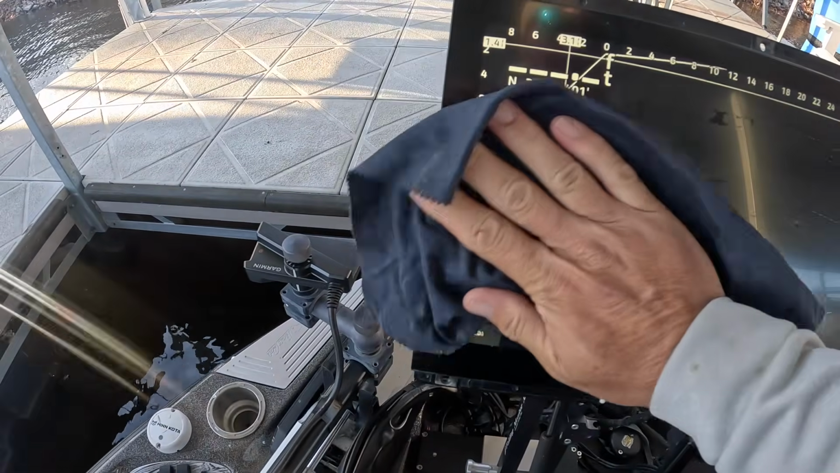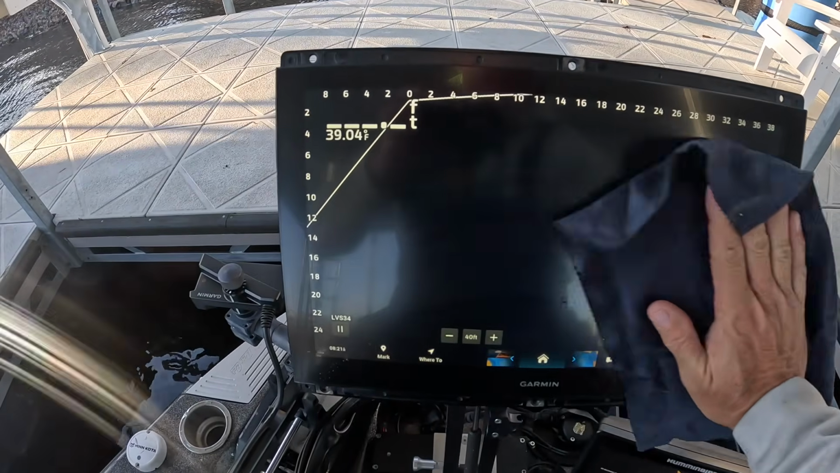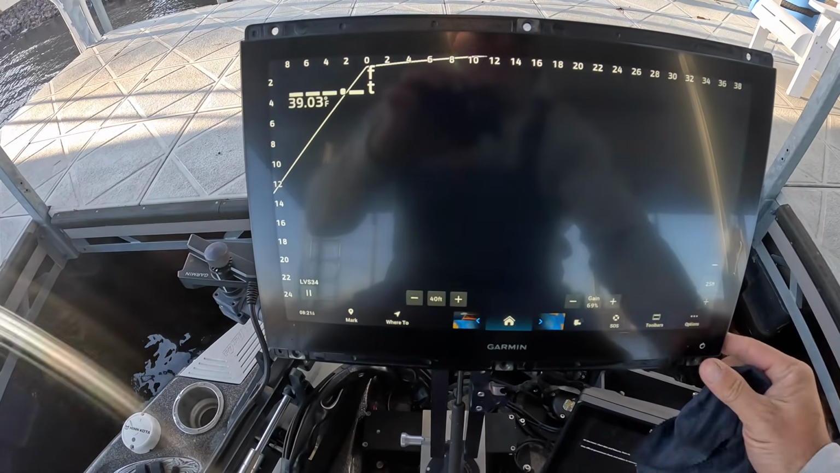Yeah, don't shoot at me. I know this isn't the right way to clean your screen, but that's how I do it. Nice and quick.